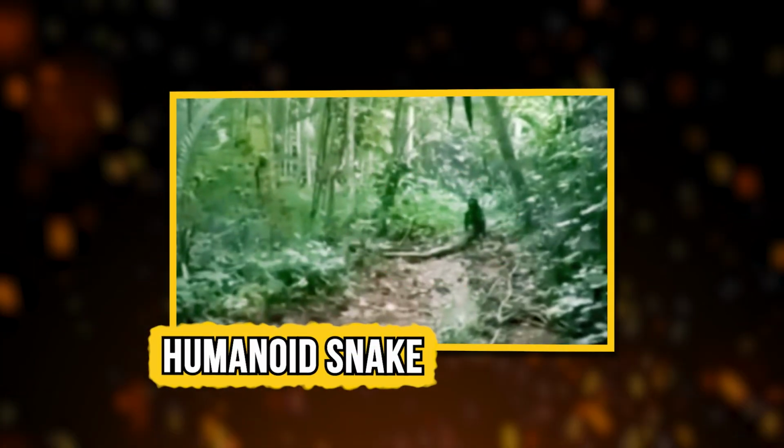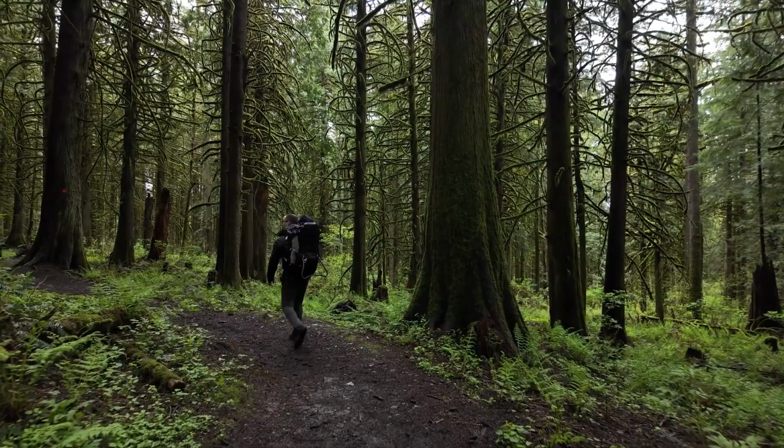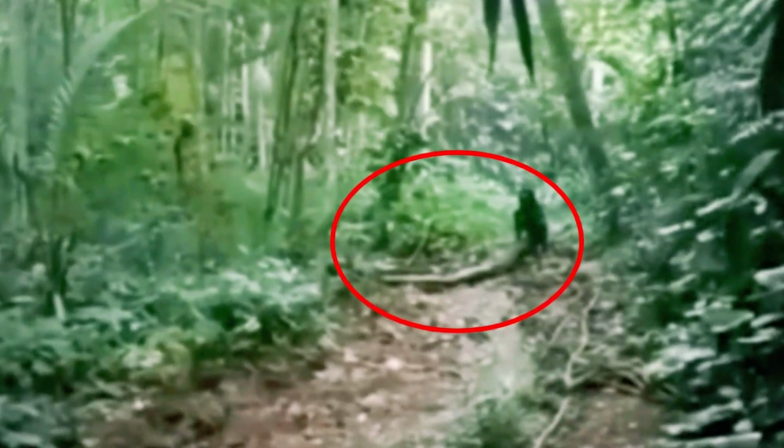Humanoid Snake. While exploring a remote forest in the US, an adventurer stumbled upon a chilling sight that would haunt him forever. I know the video quality is poor, but the figure was unmistakable. A humanoid creature with a half-snake body. Its upper body moved strangely, and its head twisted as if aware of the man's presence.